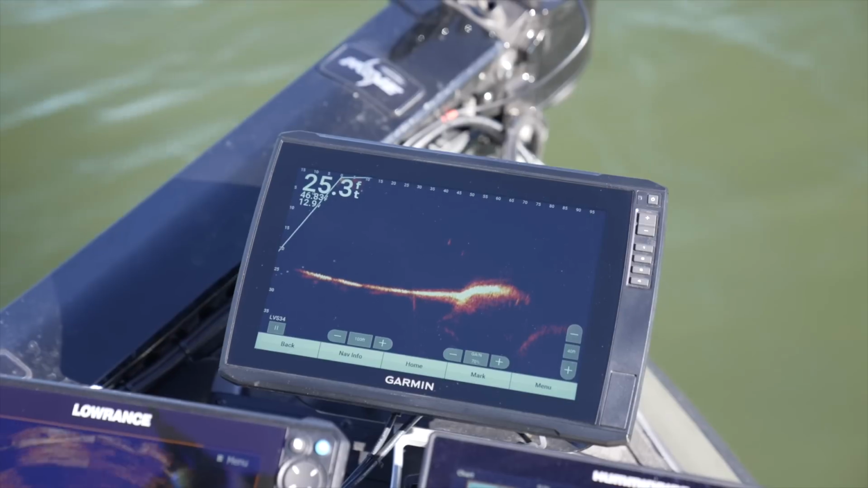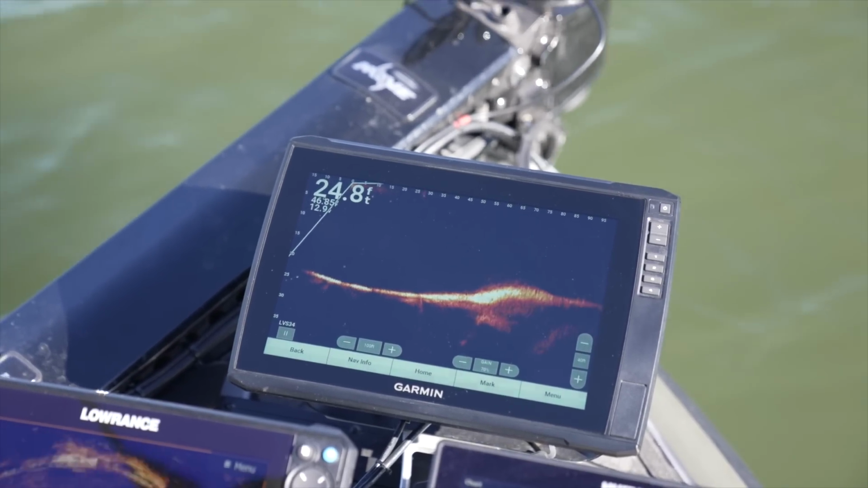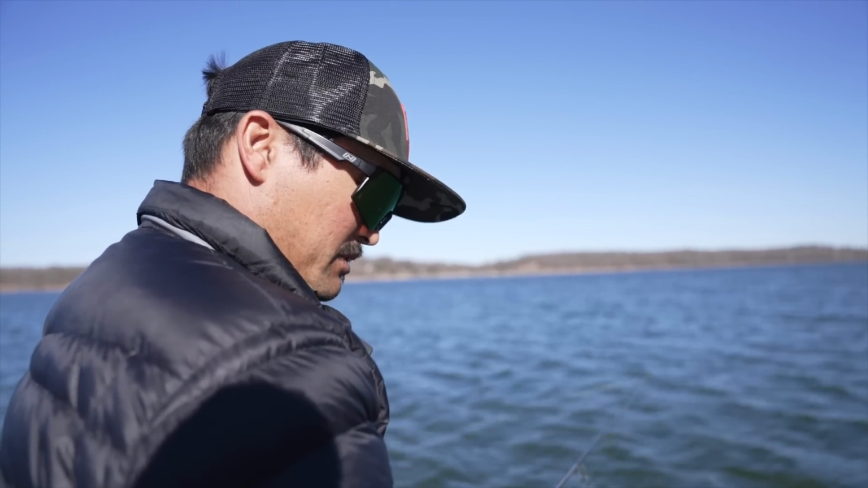Oh, there's my bait right there. 2 giants were on me. Those are freaking hammers, dude. They looked really, really big, like 8+ pounders. They followed me, but there's no bait around.